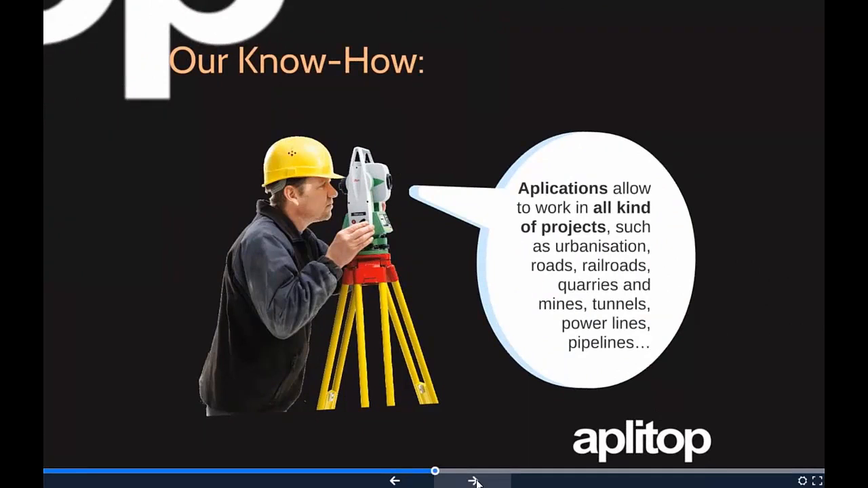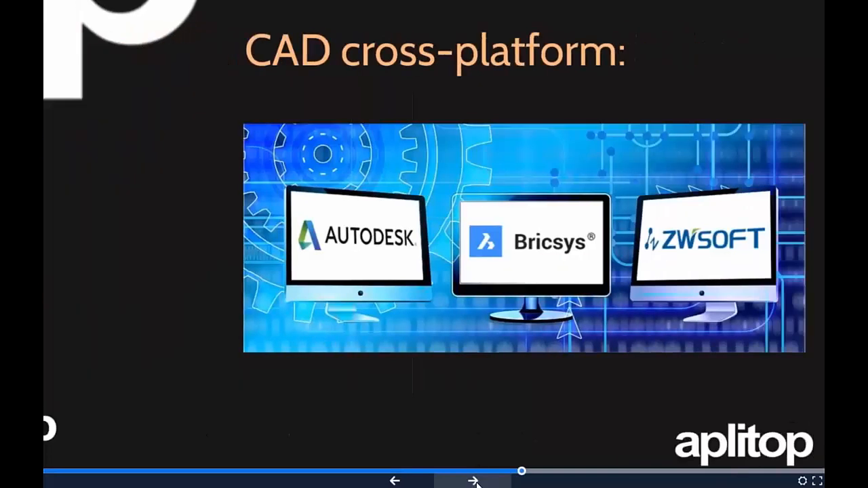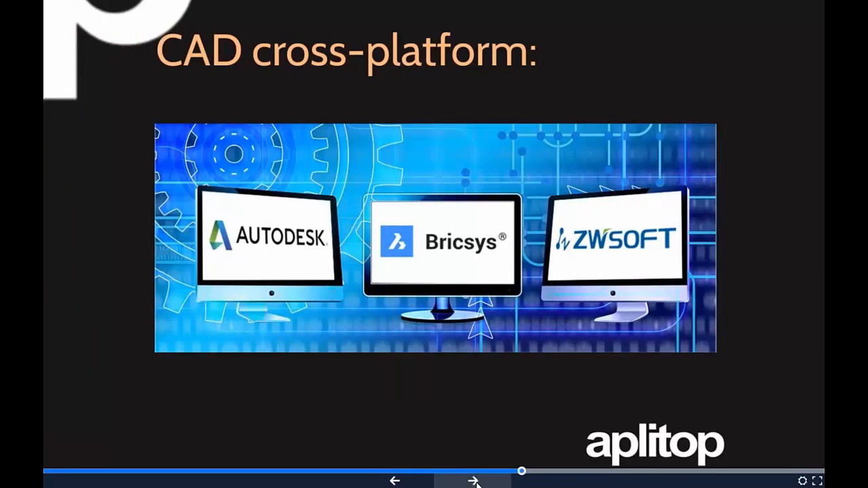And now let's get to know a little bit about our know-how. What our software is able to do, like managing an urbanization, quarries, mining, tunnels. Firstly, you have to know that our development partners work a lot with Android, Apple, S3, Intel, and Microsoft, which allows us to be CAD cross-platform. Our software, like MDT, as we will see, is a plugin that needs a CAD. So we are working on AutoCAD 21, BricsCAD V20, and ZWCAD V20.